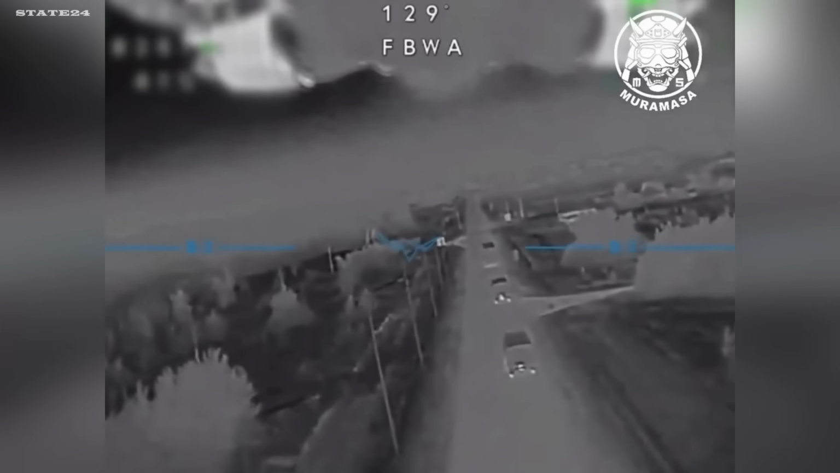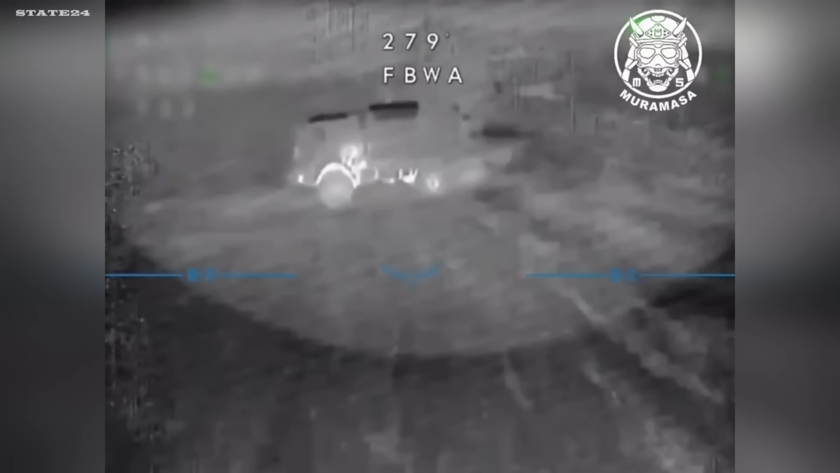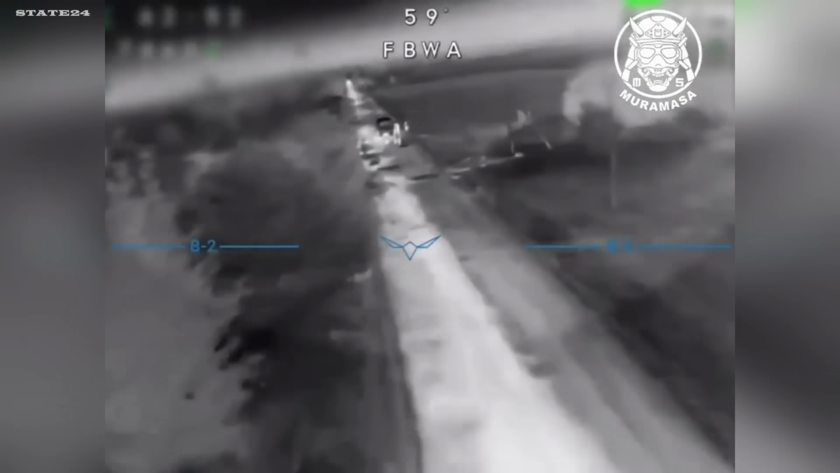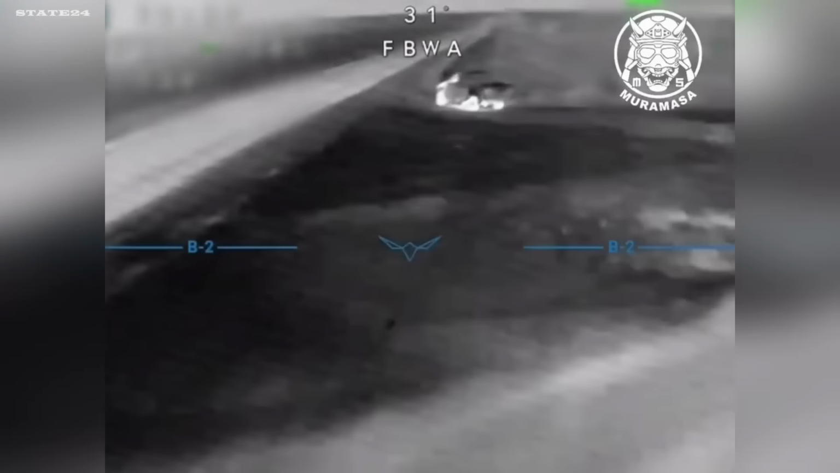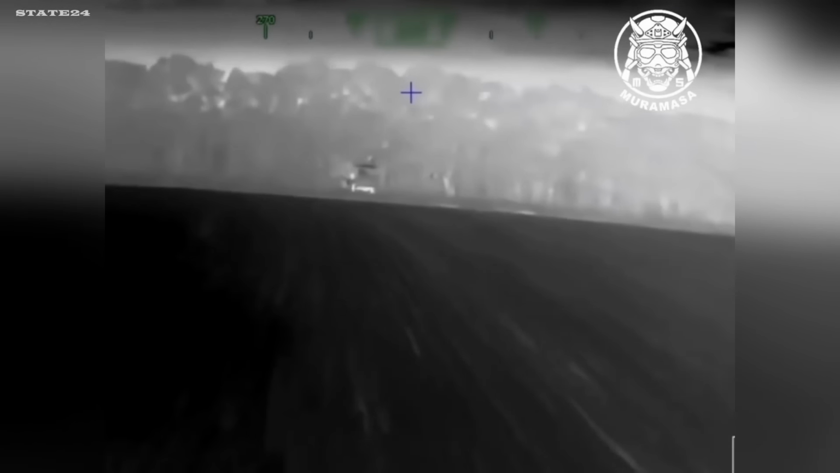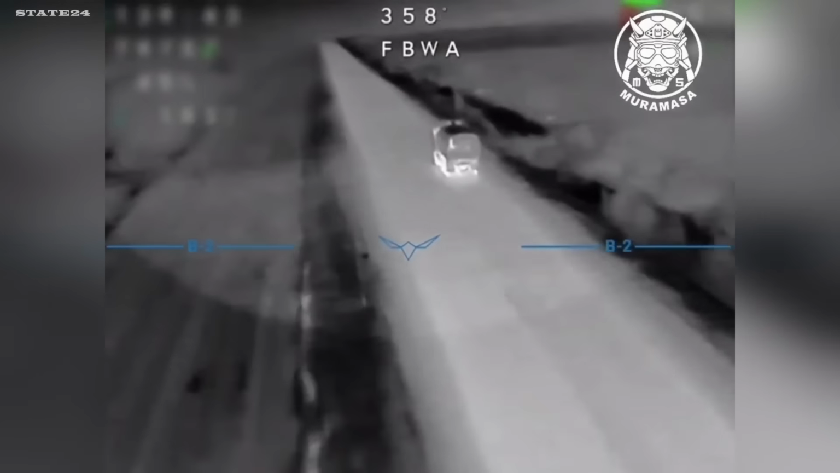Muramasa drone unit, B-2 medium-range UAVs operating at night over Russian supply routes. Russian forces have adapted, moving vehicles under the cover of darkness, believing the night offers protection from drone surveillance. It doesn't. Thermal imaging doesn't need light. It reads heat. A vehicle engine running in the cold night registers as clearly as it would in daylight. The supply convoys that moved at night to avoid detection. Spotted, targeted, struck.